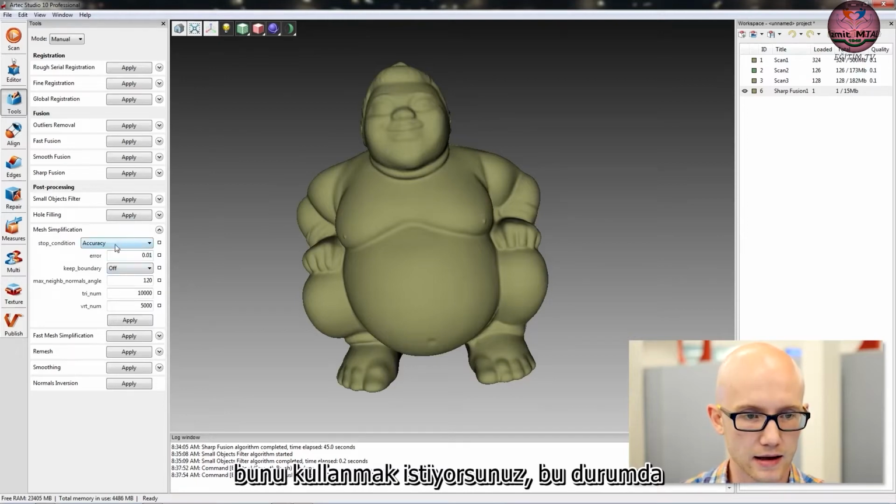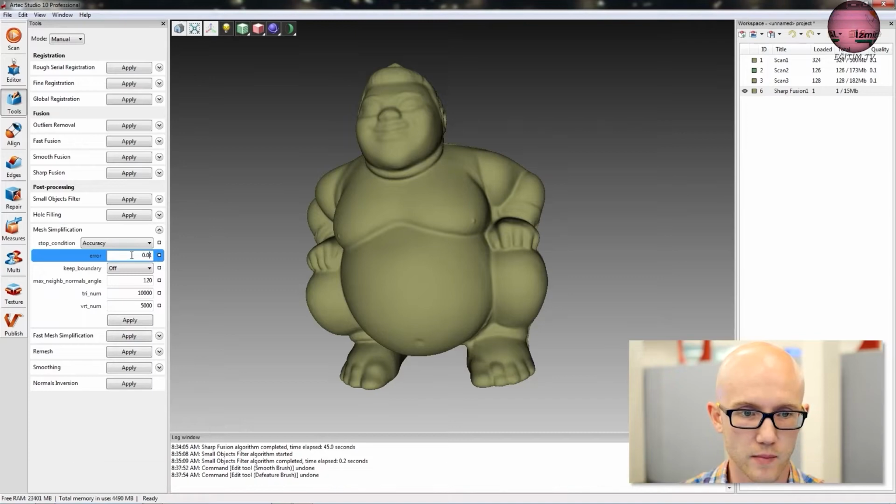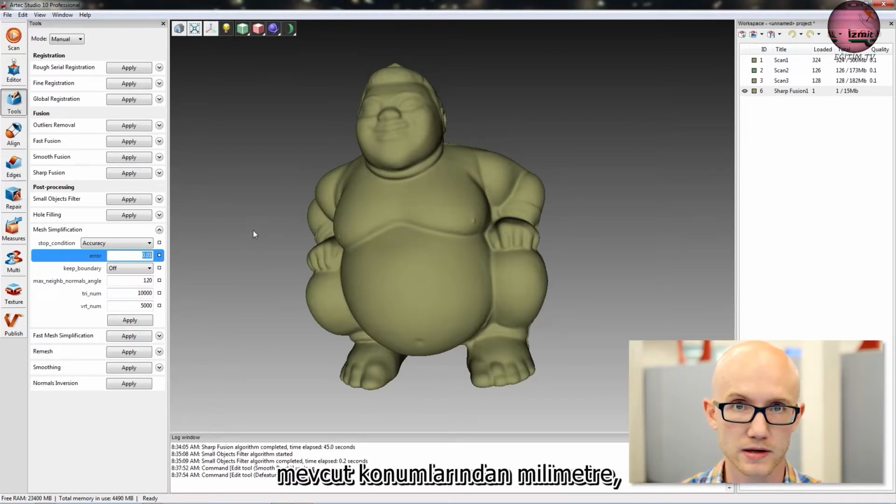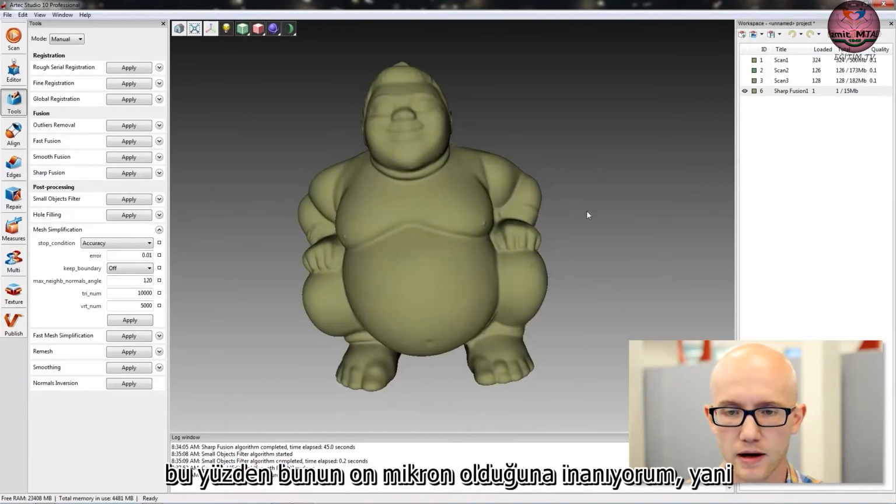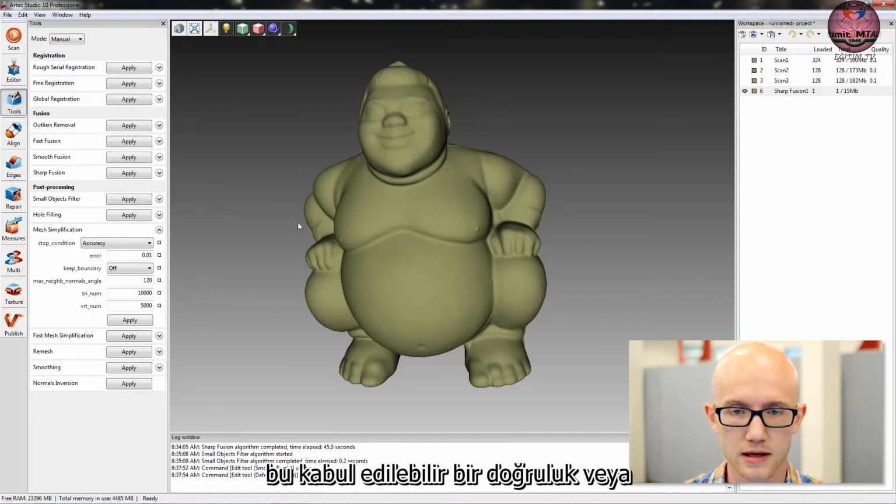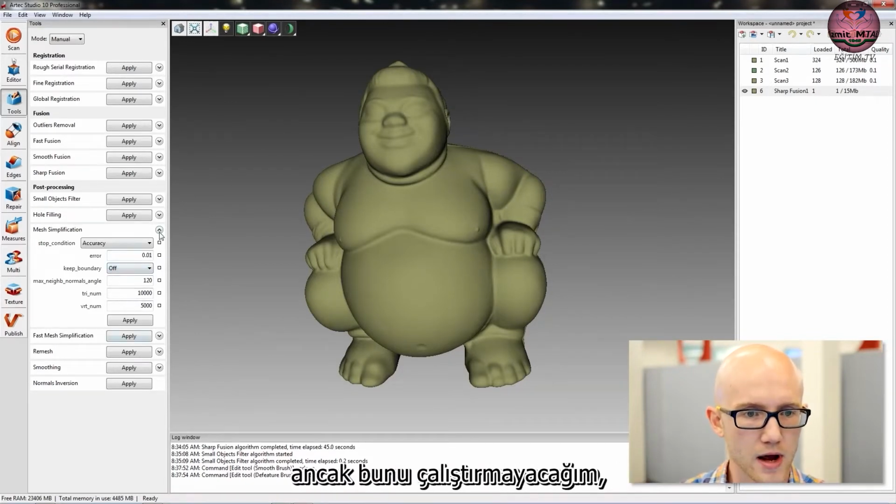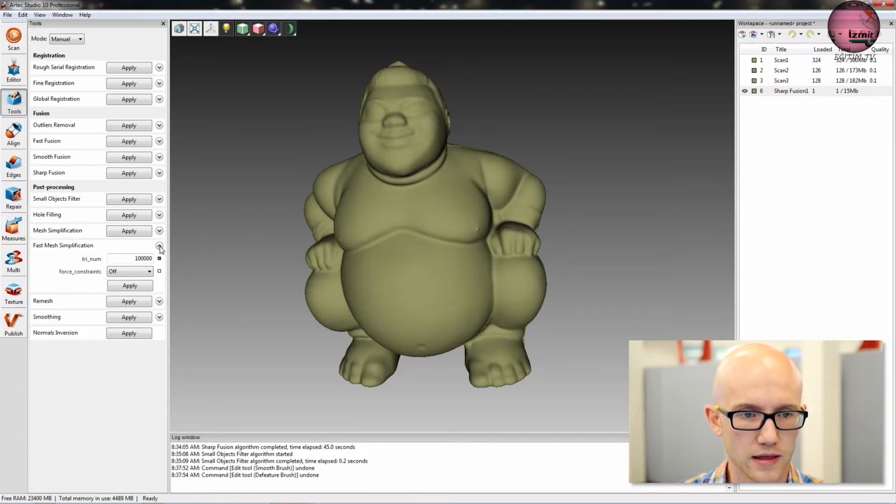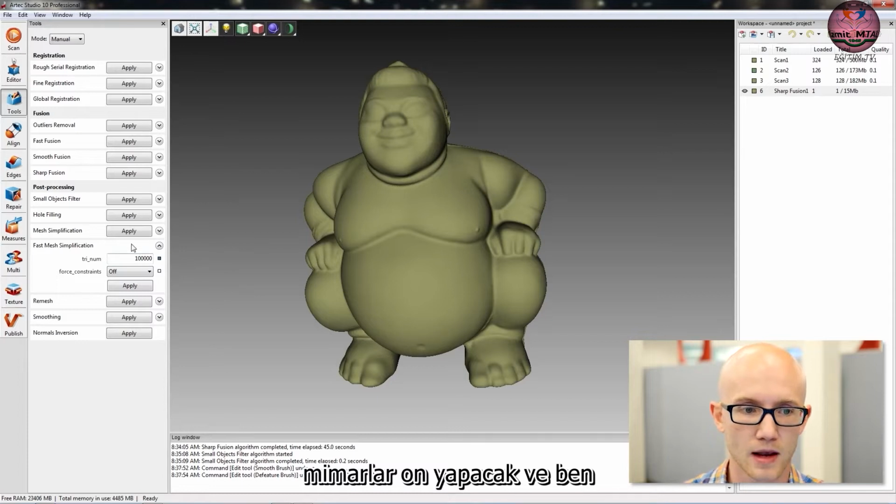I could say, in this case, reduce this mesh until my points start to vary more than 0.01 millimeters from their current position. So I believe that's 10 microns. So if that's an acceptable accuracy or variation, then you could run it like that. But I'm not going to run this one. I'm going to run the fast mesh simplification, which is new to Artec Studio 10.